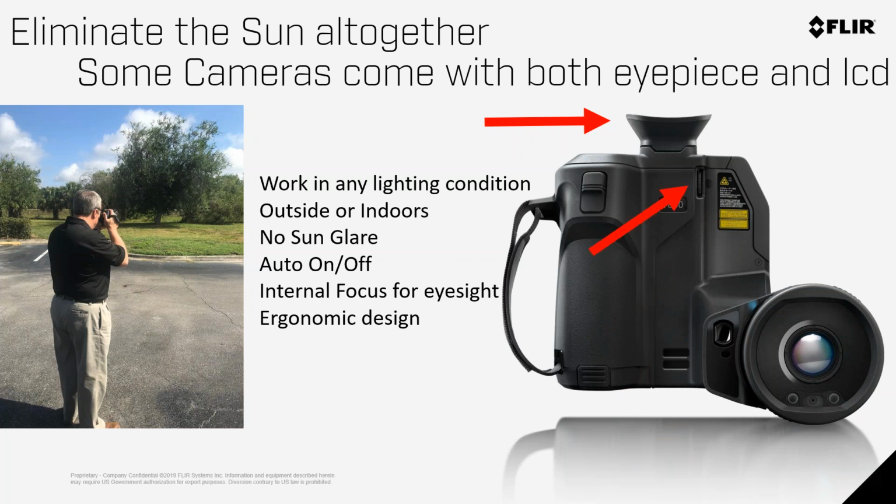And for me, a nice feature is this second arrow points to the radial dial, where I don't need my readers because it has a magnification built in. And lastly, a split camera design with an eyepiece allows for comfortable viewing, whether it's indoors or outdoors, whether the target's above you or below you. And it's really a professional camera that allows a facility, a person, to get the most out of the applications that they're looking at.